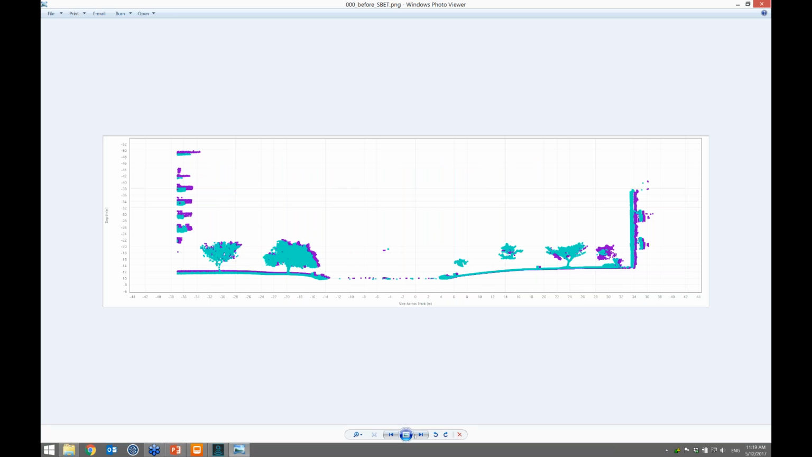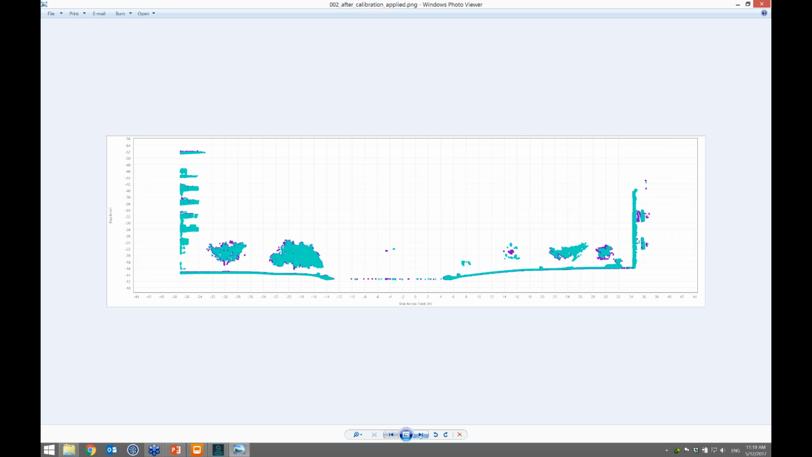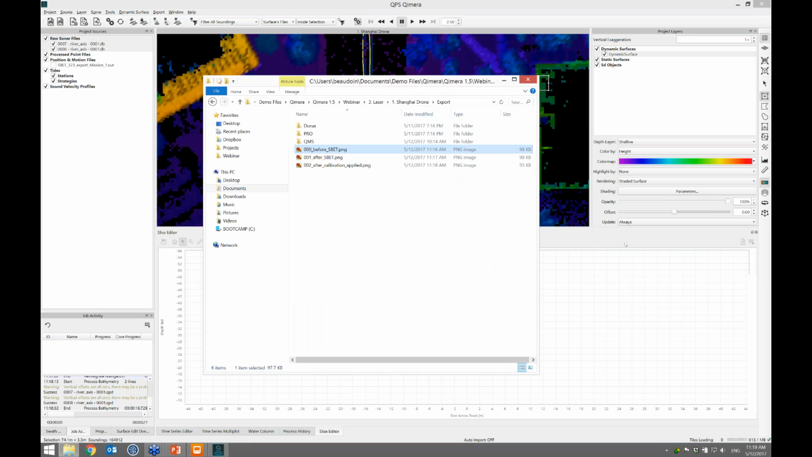So this is before the SBET, and I'll walk through. After the SBET, things line up better. And then after the calibration, things line up even better. So I've got good strong evidence that things are all okay. And that's just an example of the sorts of things you can do with laser.